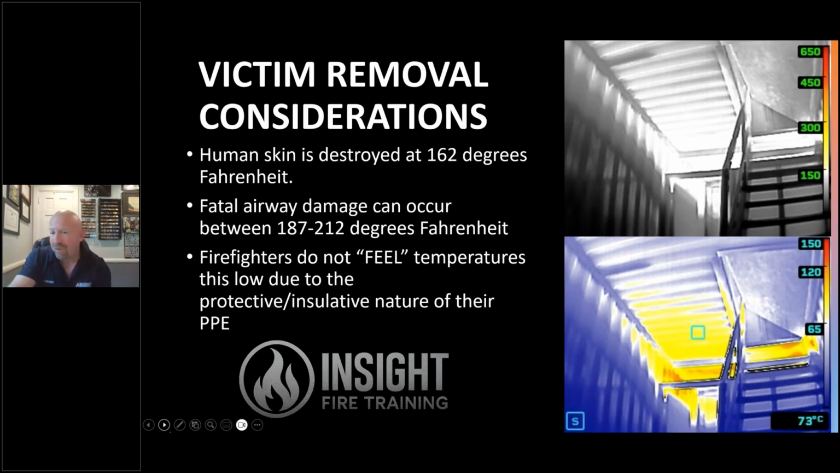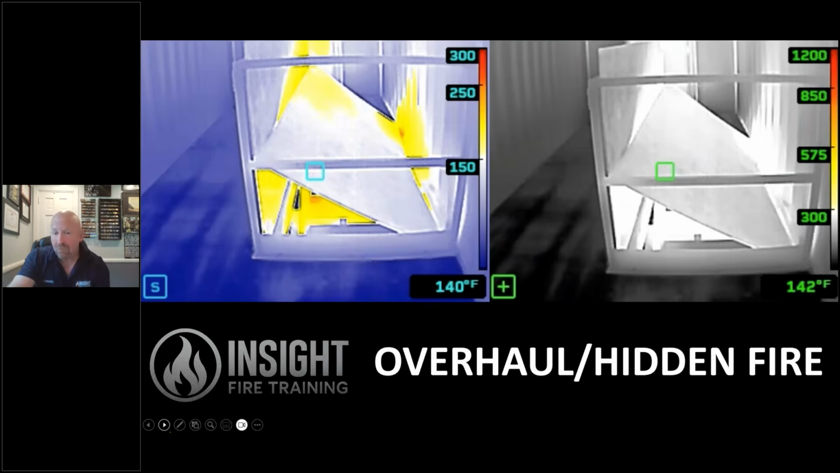Okay, it doesn't drag the victim out for you. It does give you thermal diagnostic data, which way to go and which way not to go. And when we're doing overhaul, which is everyone's favorite subject, this can help you dramatically by seeing what's left. We may have done a lot of work, flowed a lot of water, and maybe opened up a lot of walls. But some of you have some very challenging buildings, older buildings, renovated multiple times, knee walls, lath and plaster.